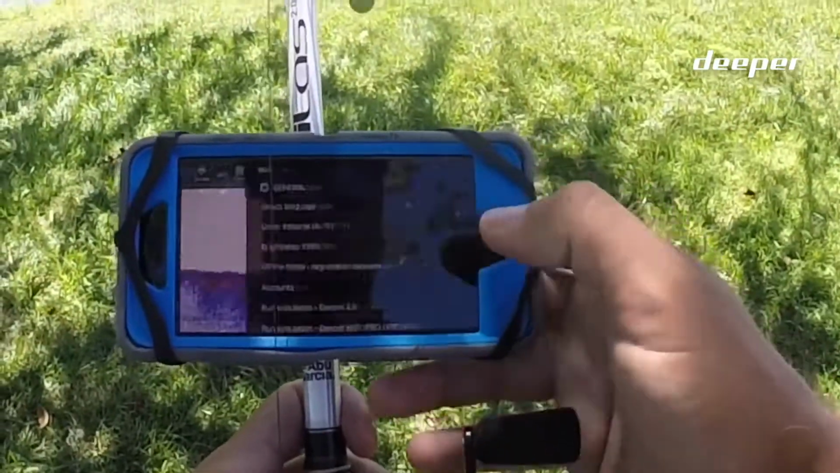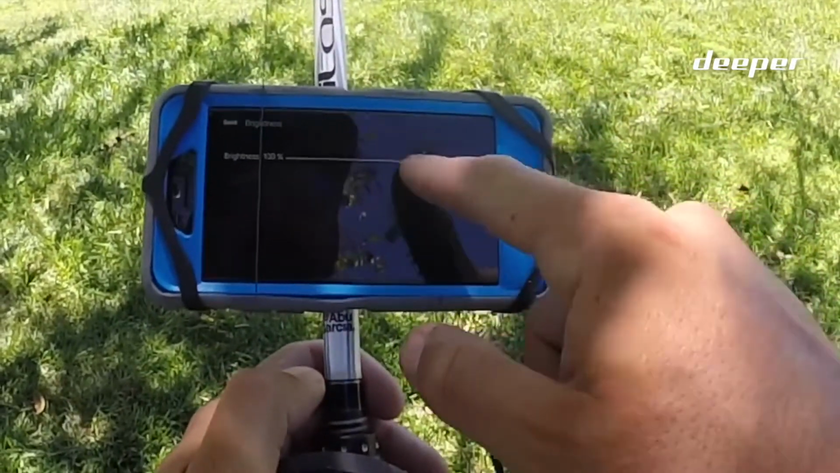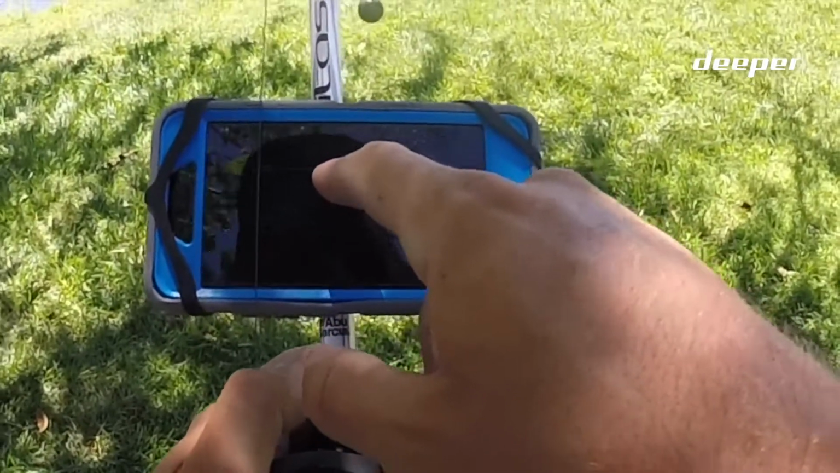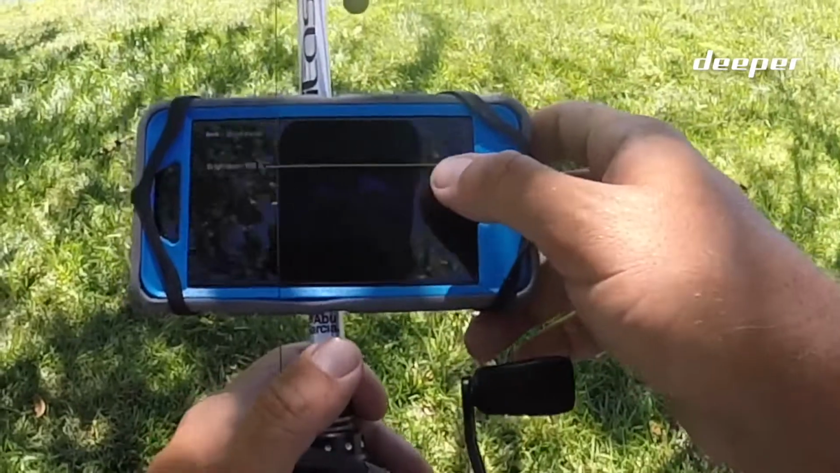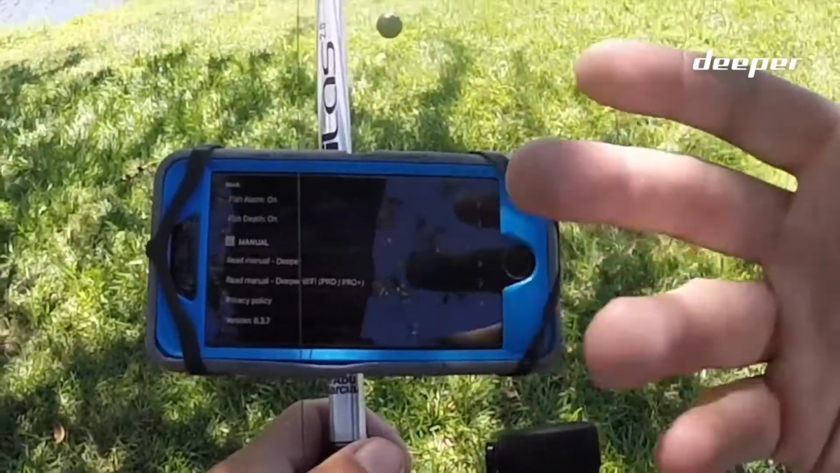Over here in settings is where you're going to see pretty much everything you want to take care of. So brightness, obviously, that's important. If you're fishing at night, you can turn that brightness way down, conserves your battery a whole bunch. Fishing during the day like I am today, it's really nice to be able to see that, like we talked about. And here's one that I really like.